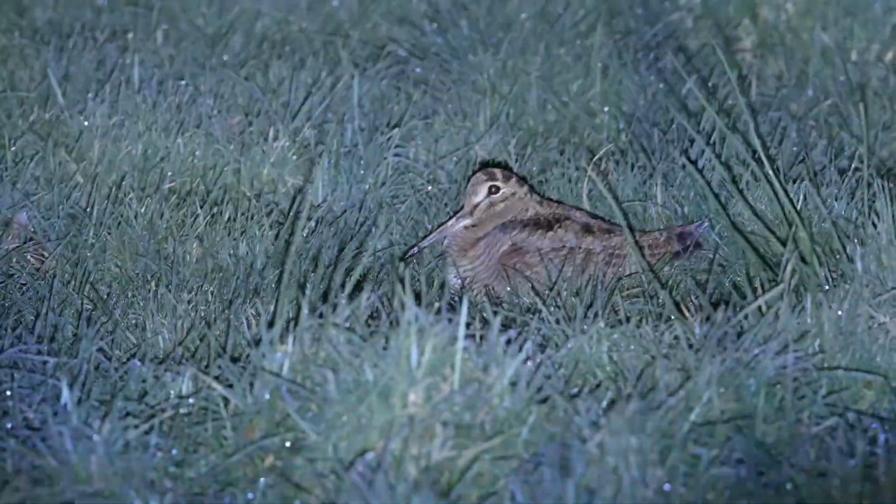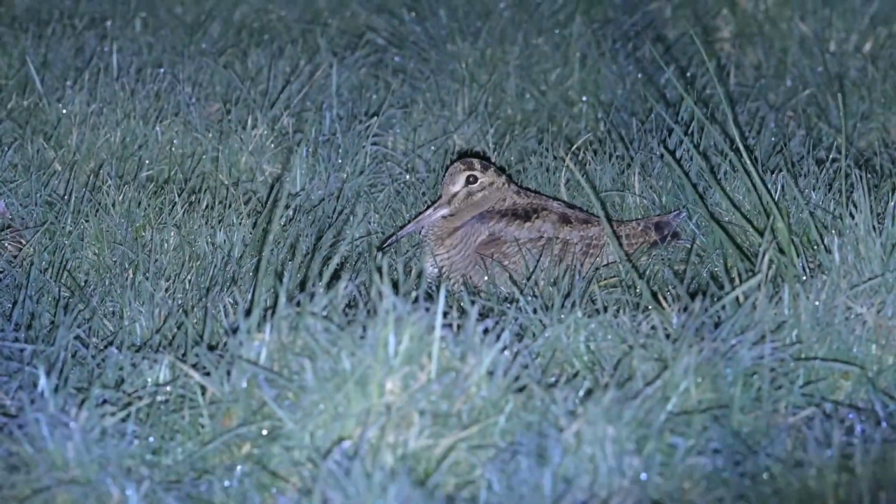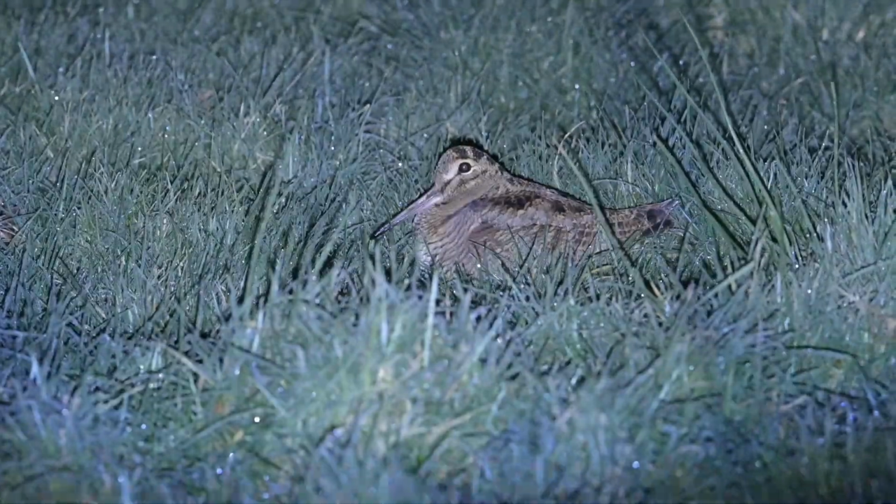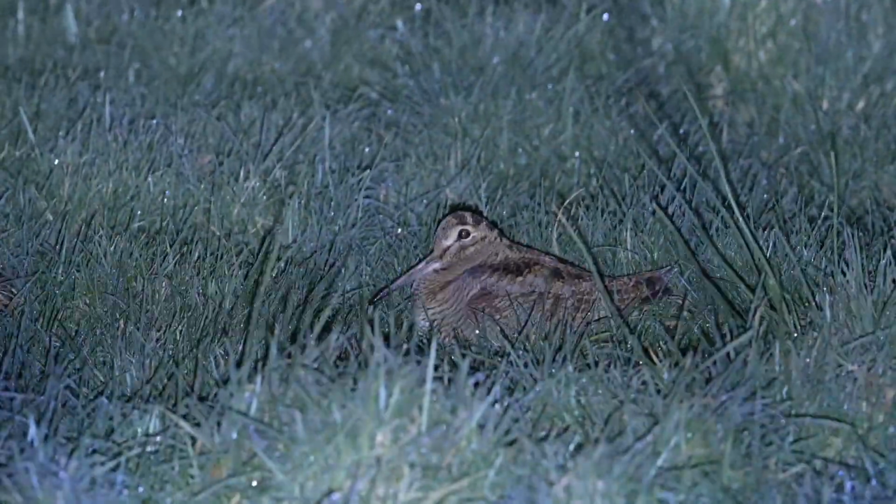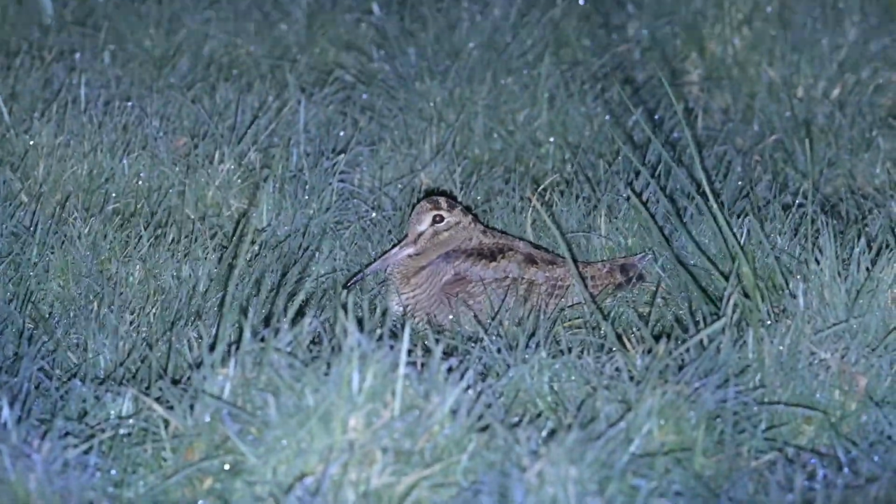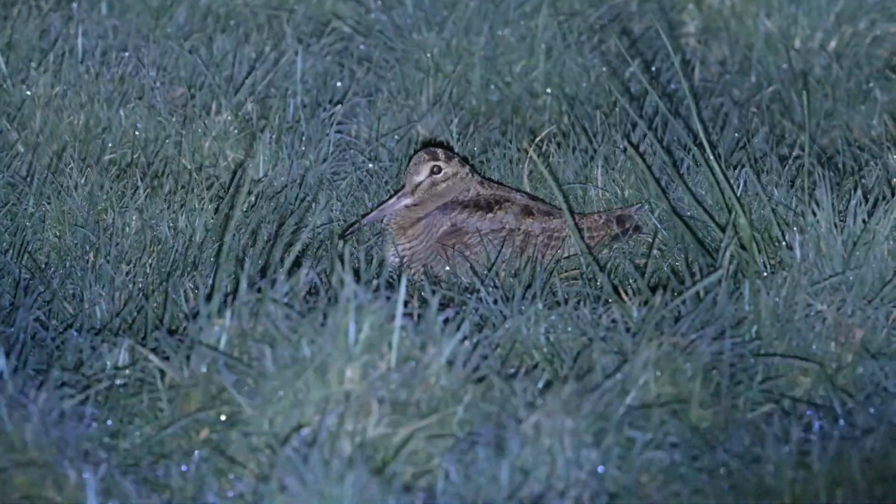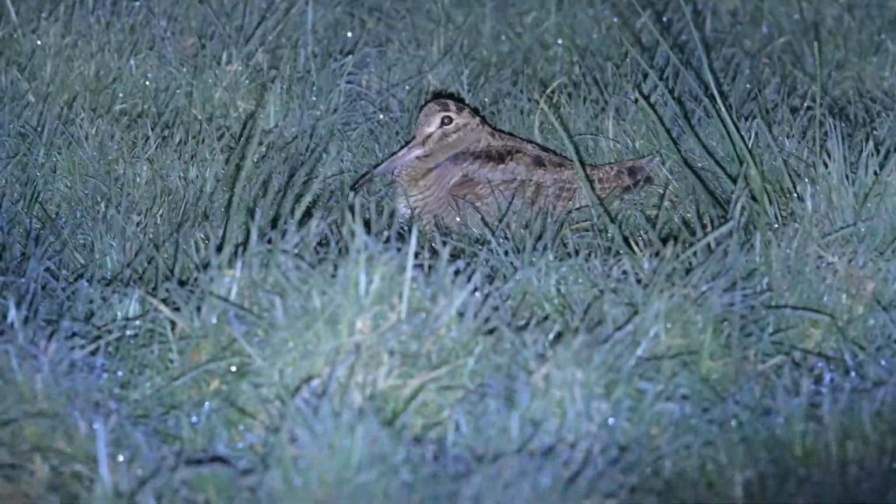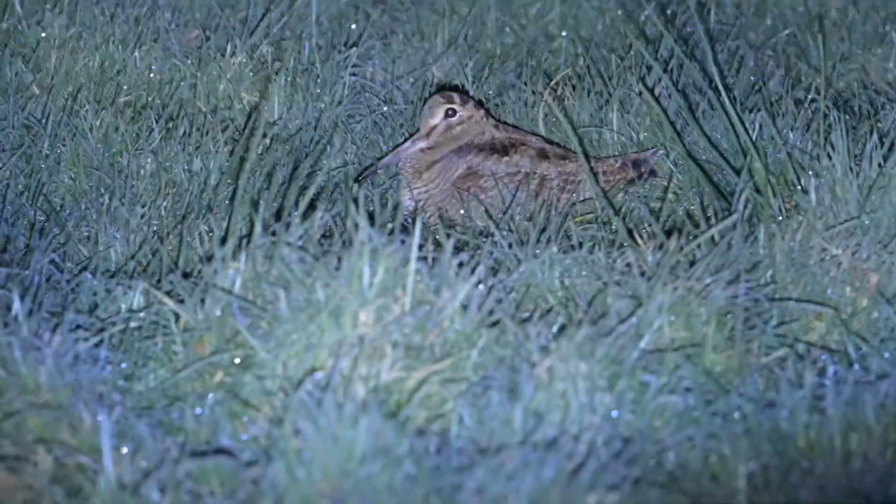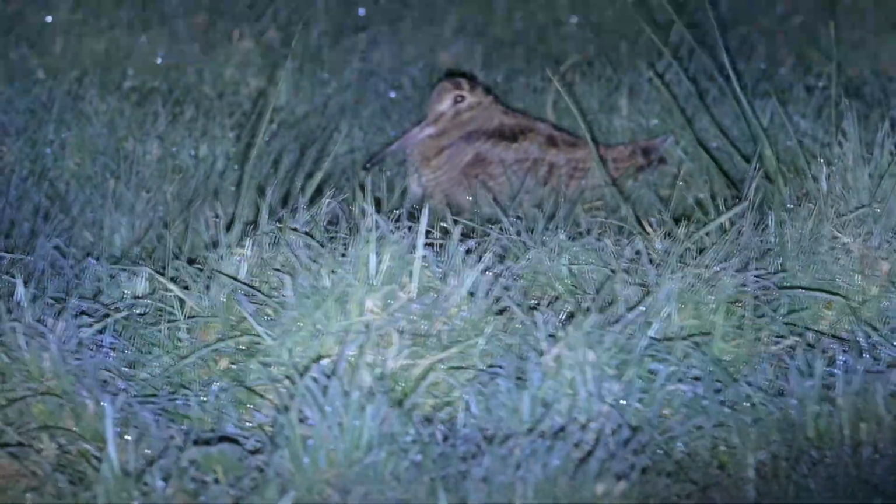It's gonna look a wee bit funny because the light I'm using is making a flickering. I'm not sure how to fix that. But anyway, that's my woodcock. I've snuck up and snuck up on it, and it's just sitting now in the light. So I'm gonna turn this off now, back away a bit again. I don't want to make it fly, although they're used to flying at night.